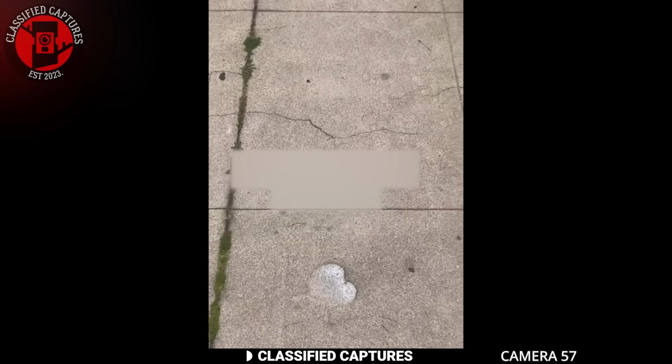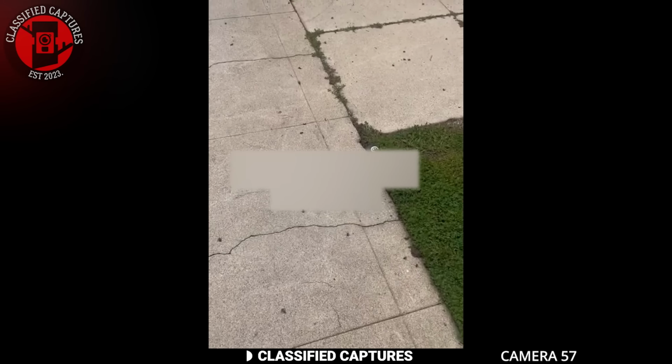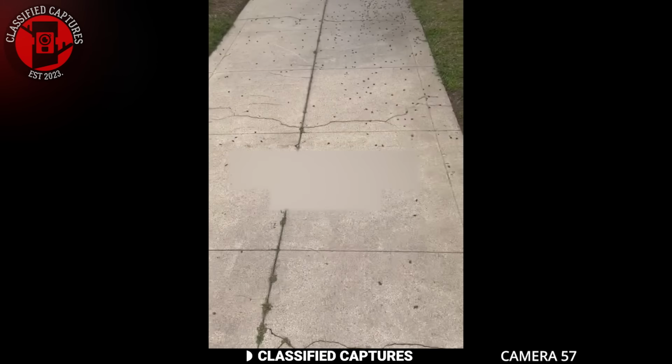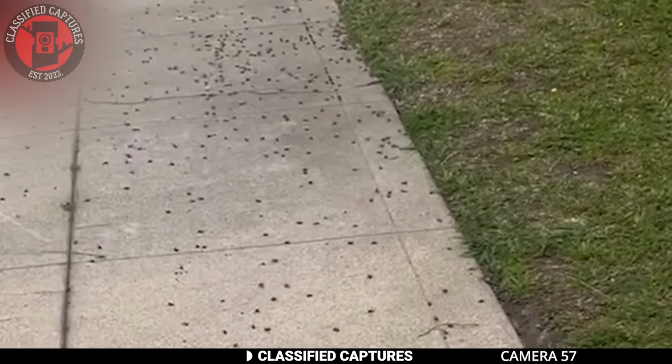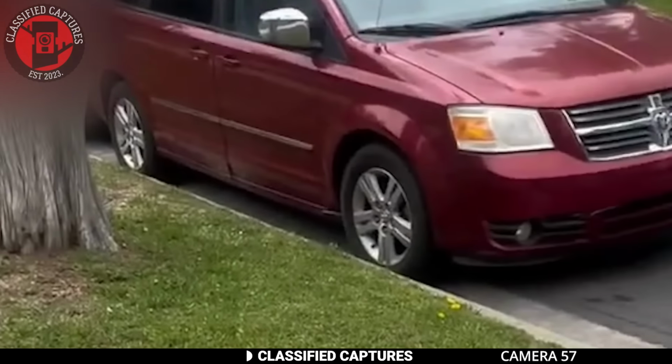Okay, so I was walking my dog and I seen these little black spots on the ground. In an intriguing yet puzzling turn of events, a woman captured a rather perplexing scene on video. Bees inexplicably falling from the sky onto the ground. All of these are bumblebees. And it's like they're falling out the sky. I literally looked up and then there was one falling out the sky. I don't see any more, but...